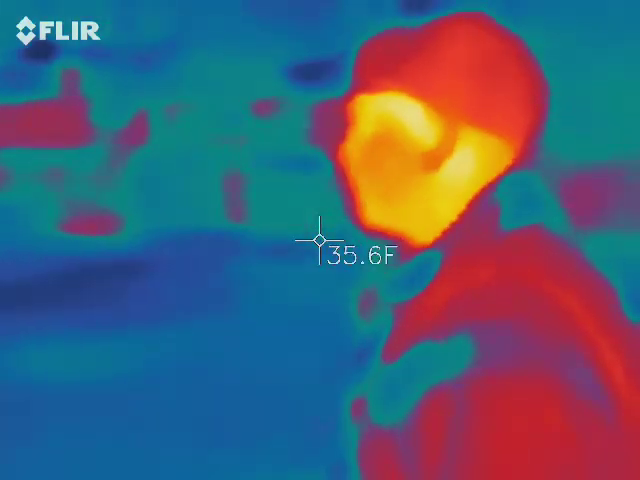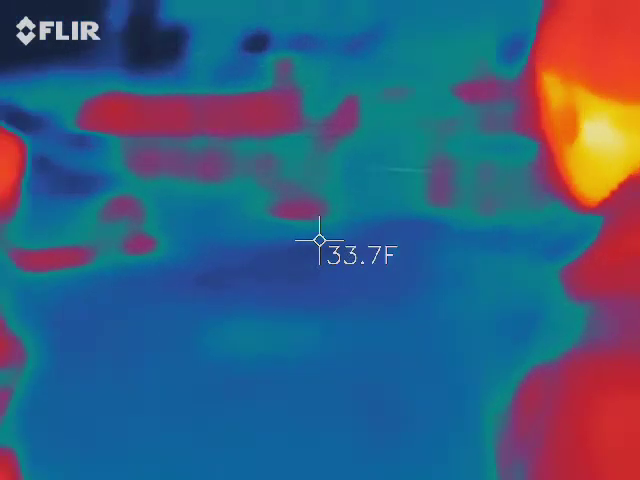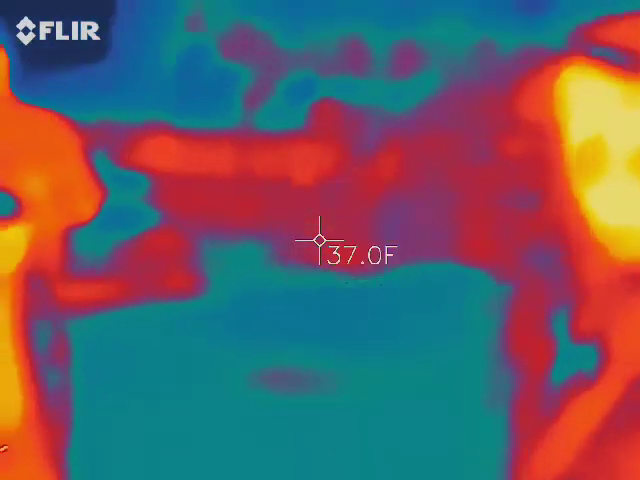It's definitely a mask up area. You guys are already there. I'm already winded. I haven't carried my heavy bag in over a week. You guys are giving me a workout.